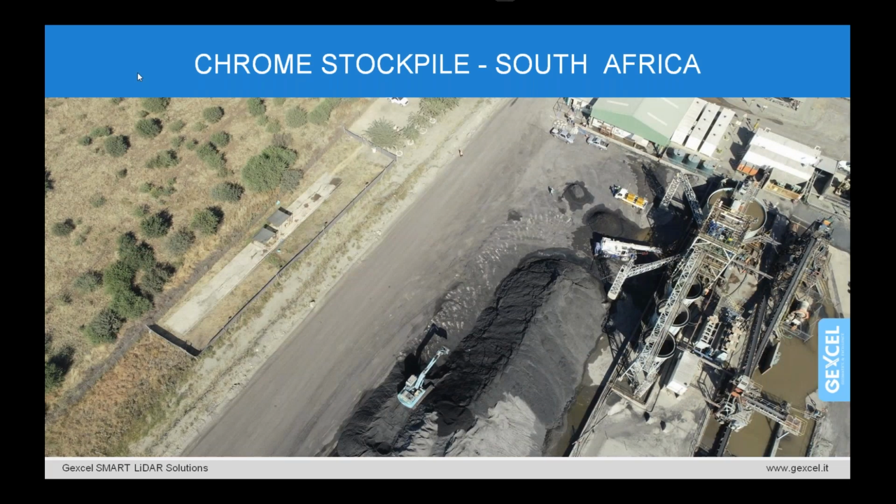The customer we have been working with was really impressed by how fast he could get, using HERON, both the volume and the 3D colored visualization of the stockpile. This visualization also made it easier for the mine managers to analyze the 3D change of the pile.